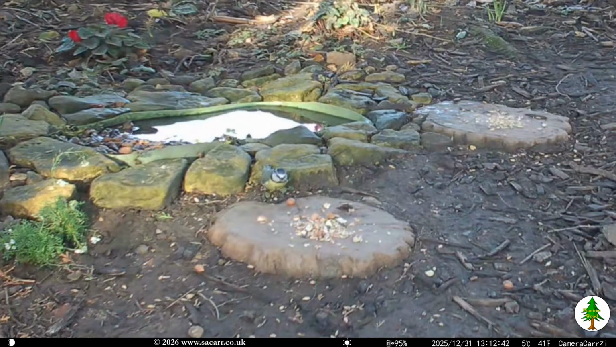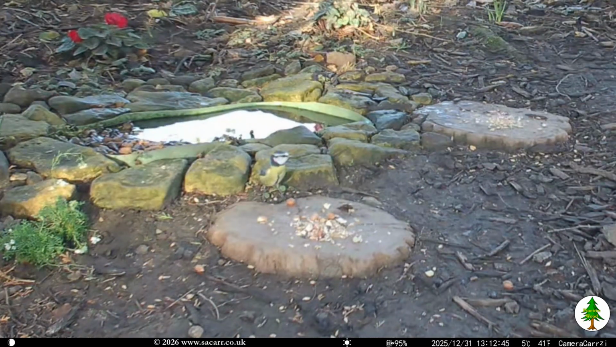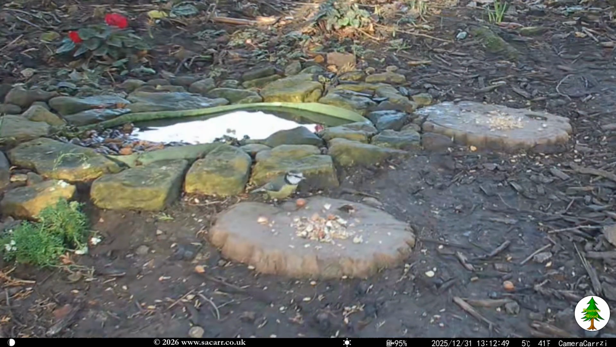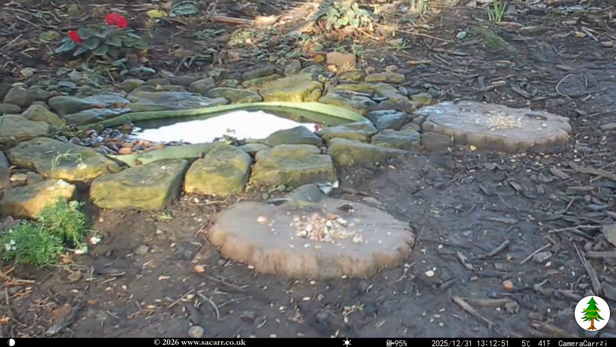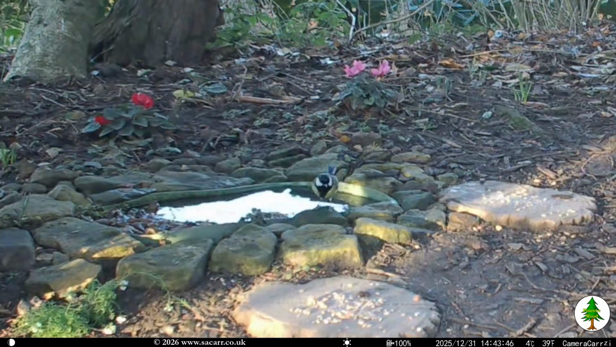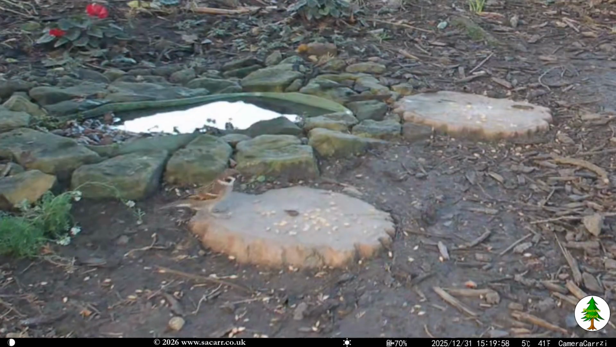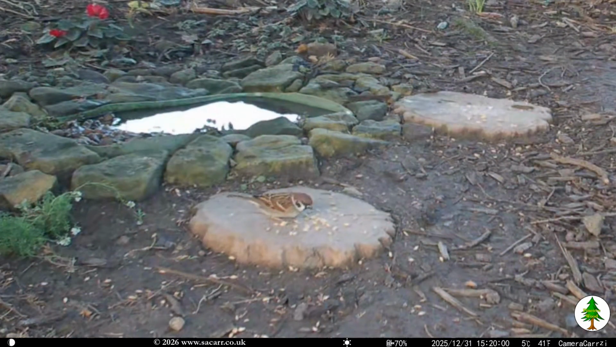Around 1:10, a bluetit dropped in next to the pond, trying to crack open a peanut. Failing with that, he took a food pellet instead. At 2:43, it was a great tit that came to feed. A little over half an hour passed before a tree sparrow came for seed.